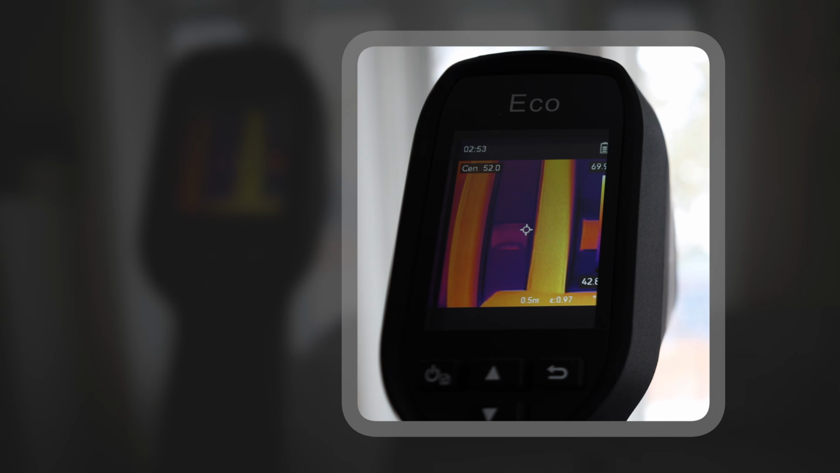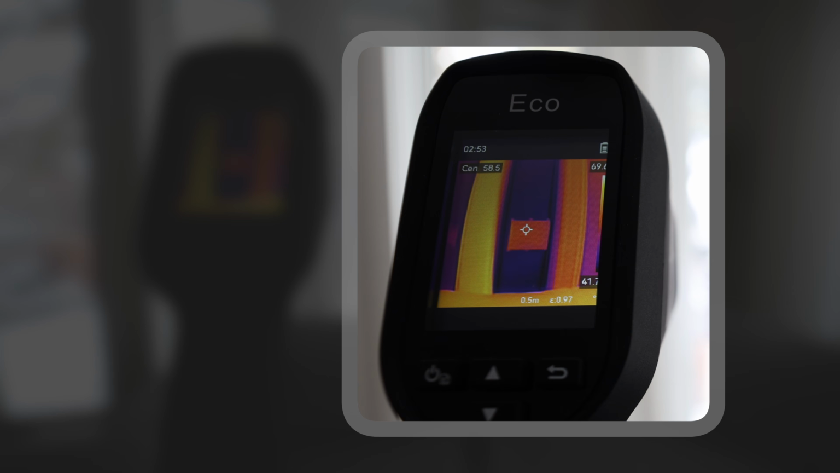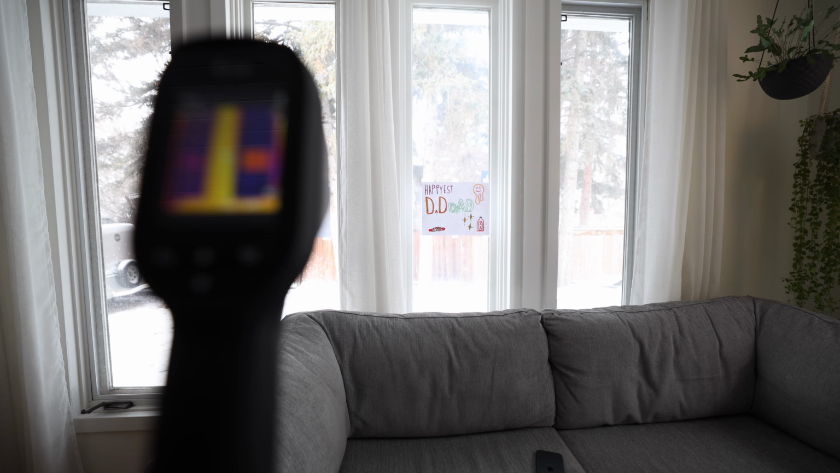And if we pan over to that piece of paper, you can see it's at 58, 59. So we're getting a good 6 degrees difference between the 2 pieces of paper, which is actually a lot more than I thought it'd be. And there on the thermal camera, you can see window on the left without the film, window on the right has the film. And that's pretty cool results if you ask me.